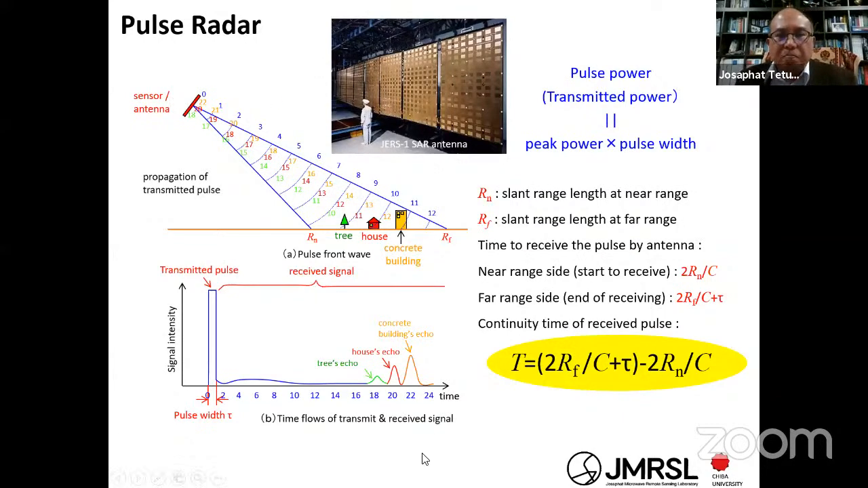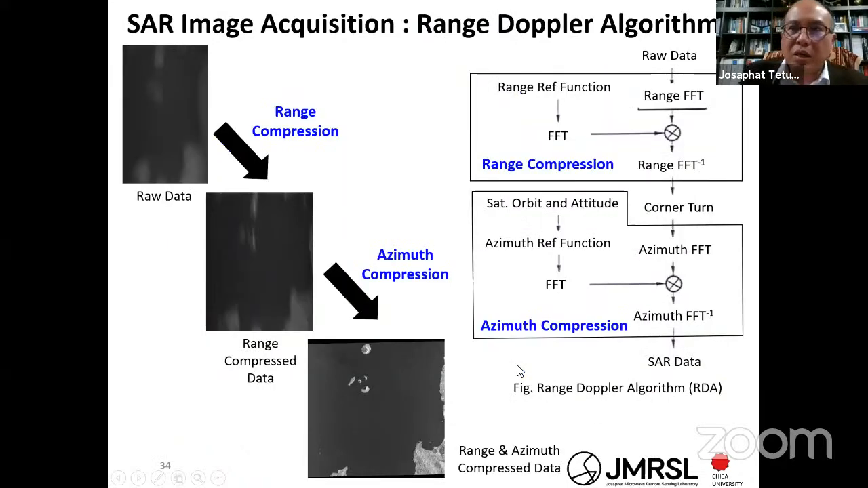When we transmit the chirp pulse, you transmit and then it scatters. For example, it is scattered from the tree, house, and the concrete. You want to observe this area from the near range to far range, so you need the time like this. The time of the transmit, scatter to the near range and go back, and receive, and then transmit to the far range and go back, and then you can get it. The time you need is this one. It is very important when you process the images.